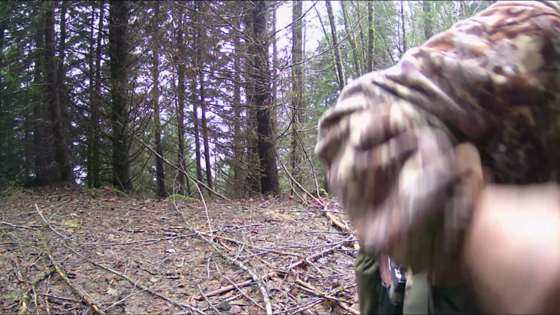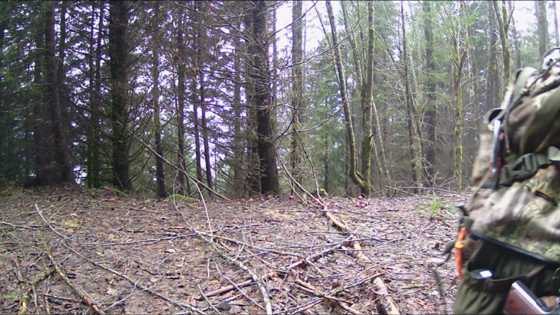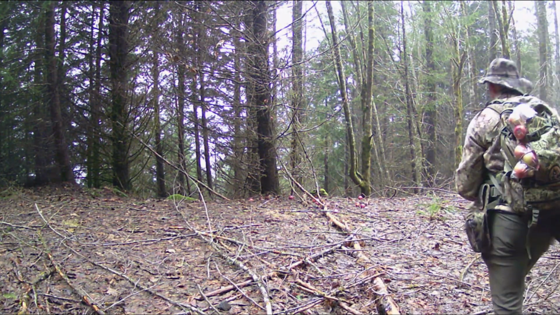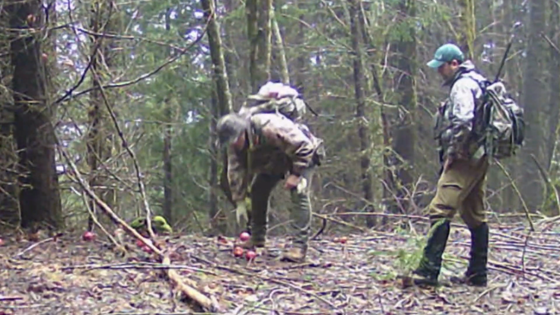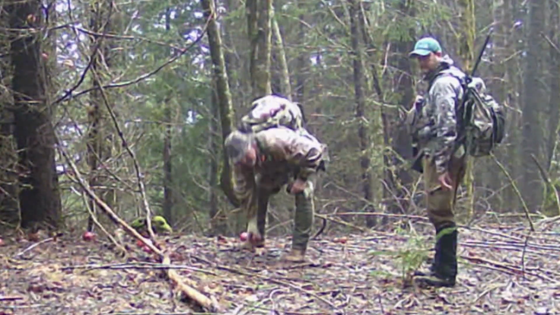And then I've got some other ones that there will be a half a dozen cameras that are within just a few hundred yards of each other, but they're on a significant place like a water hole or something like that.